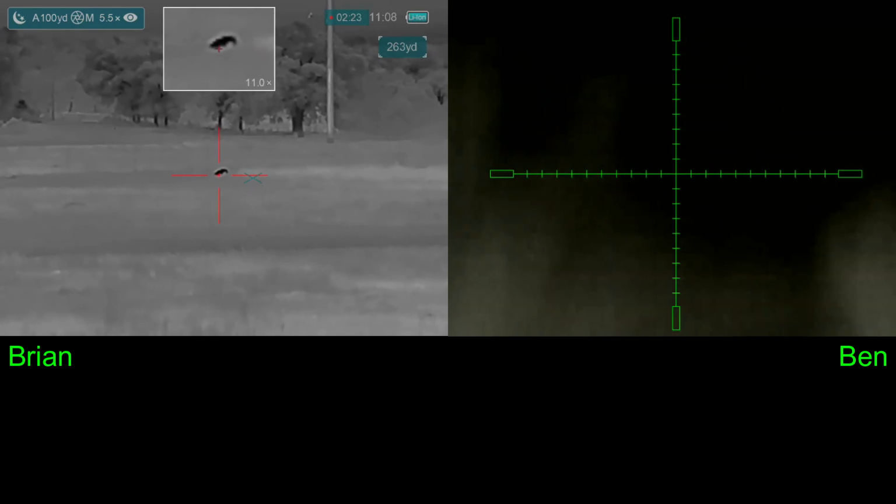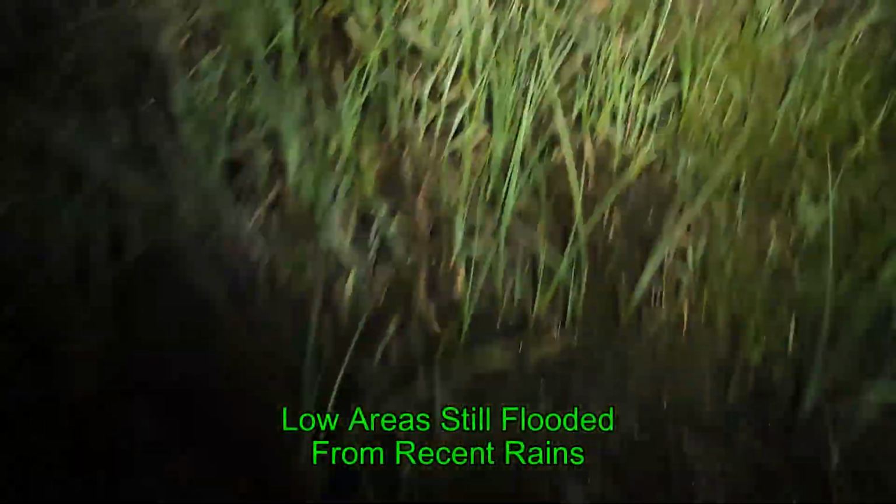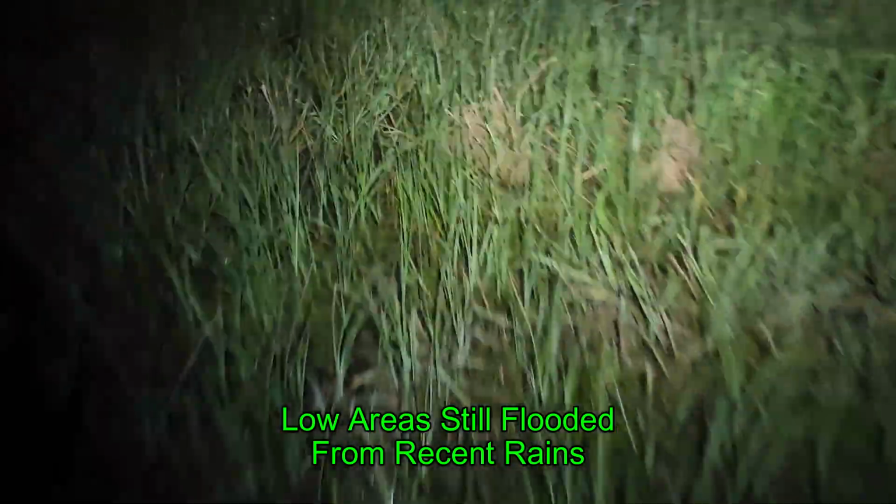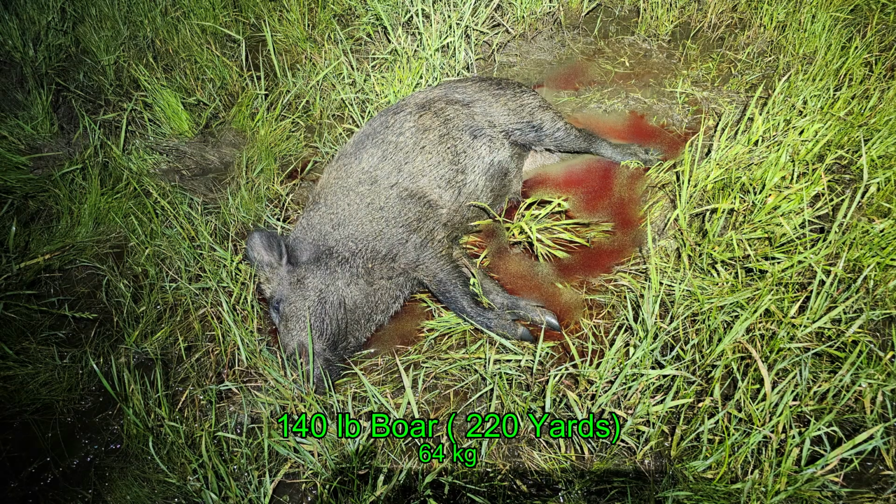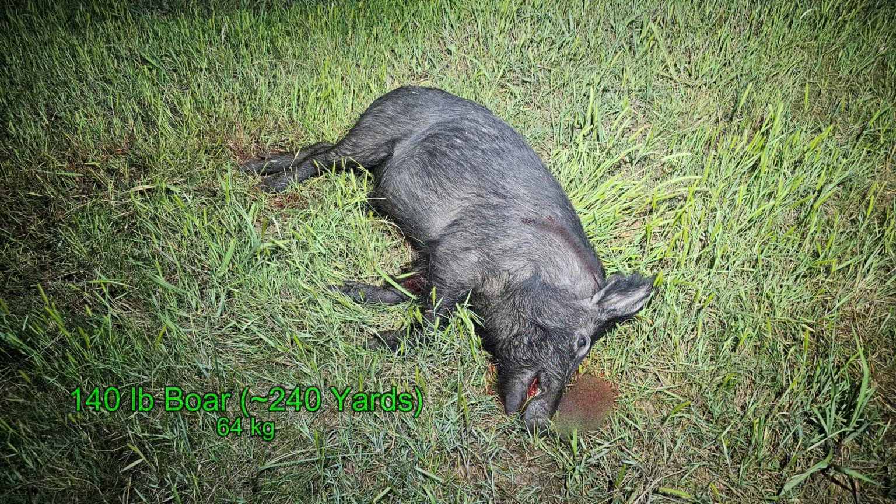Dead. Dead. Safe. Safe. So this is what Ben and I are walking through to get to our hogs. We both came away with 140-pound boars, mine there in the mud and water, and Ben's was up on the berm.